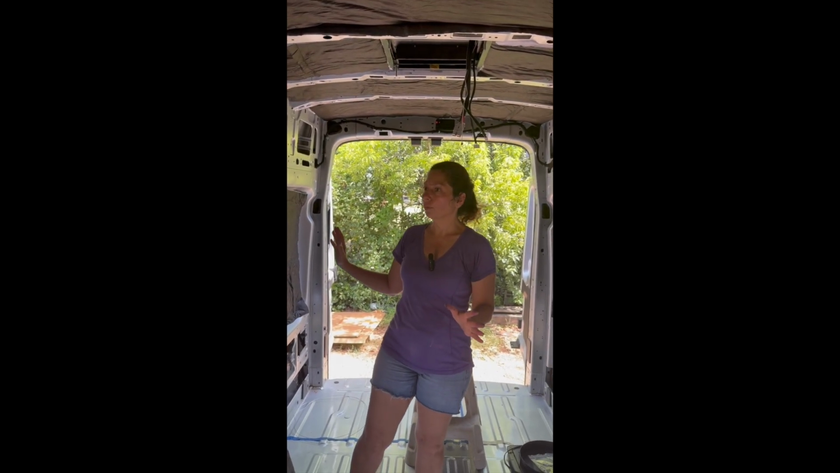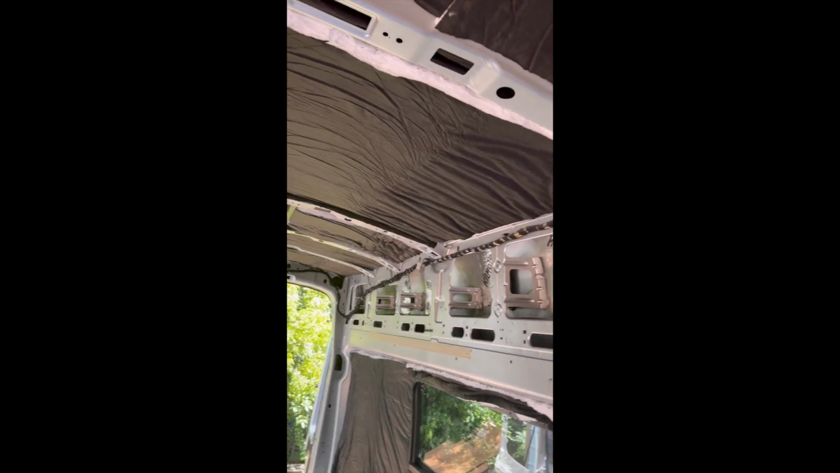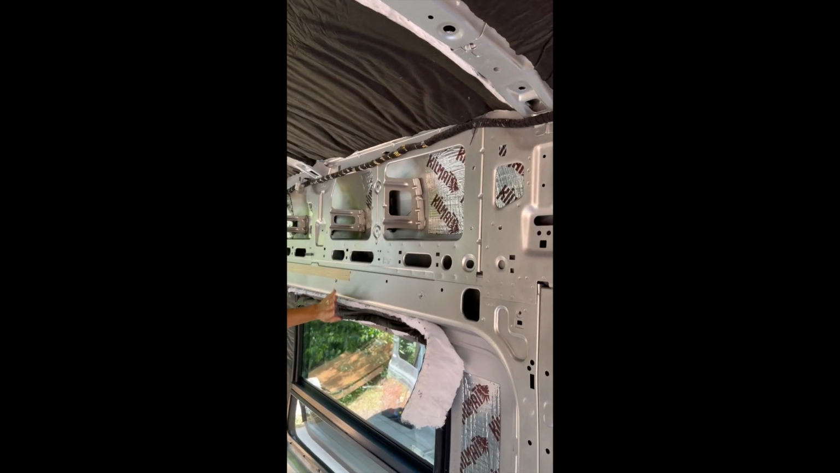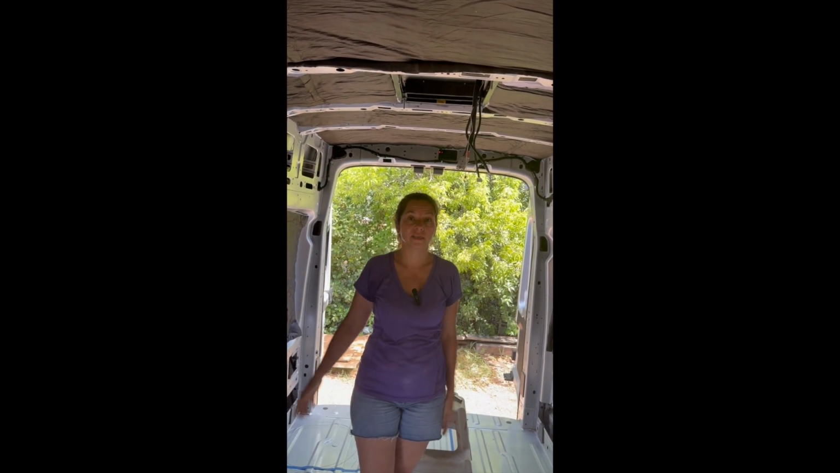I mean, it does not look perfect, but I think perfect is not the goal here. It just needs to be covered and basically have insulation in the van. So we got a good chunk done. Now what we still will need to do is go into all the smaller spaces and all the nooks and crannies where we have to work with smaller pieces, but we got some of the really large pieces done.